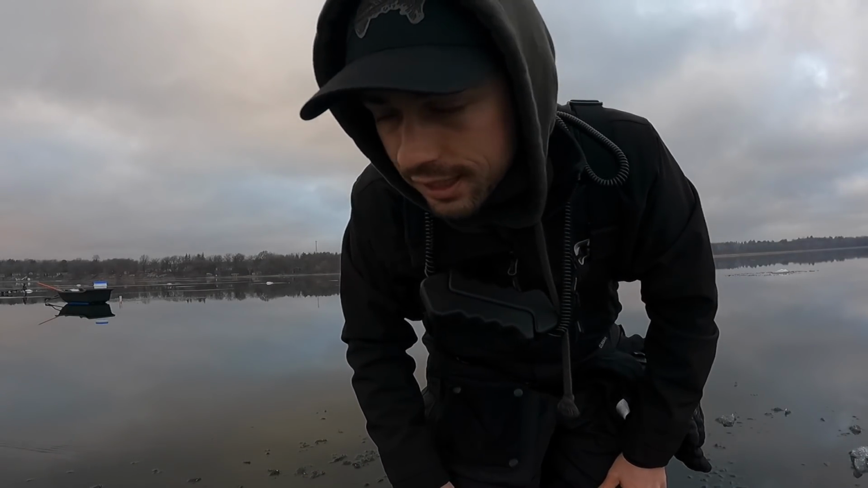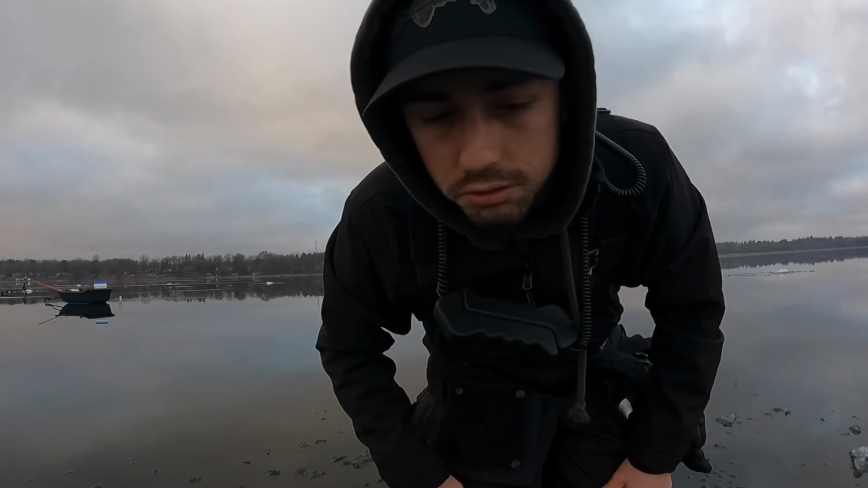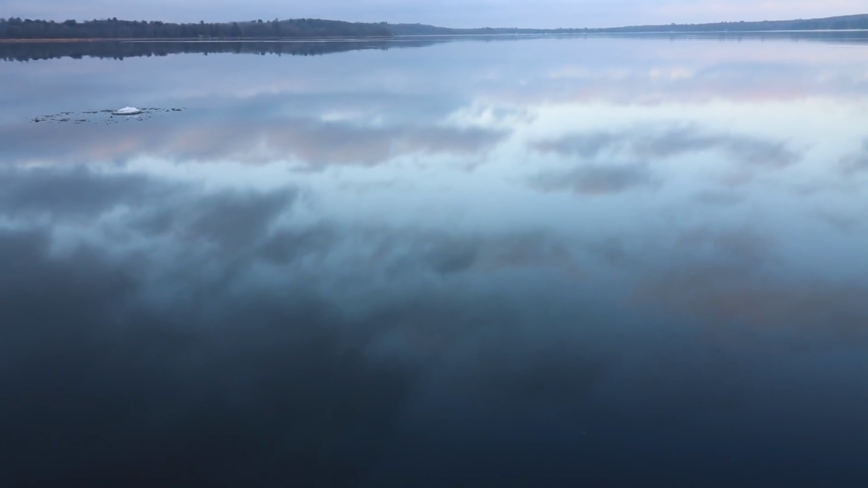Deep water situations like this, you definitely have to be keeping the fish that you catch. If I try to release that fish, it's gonna end up on the bottom of the ice. That's just how it goes when you're fishing in ultra deep situations like this.